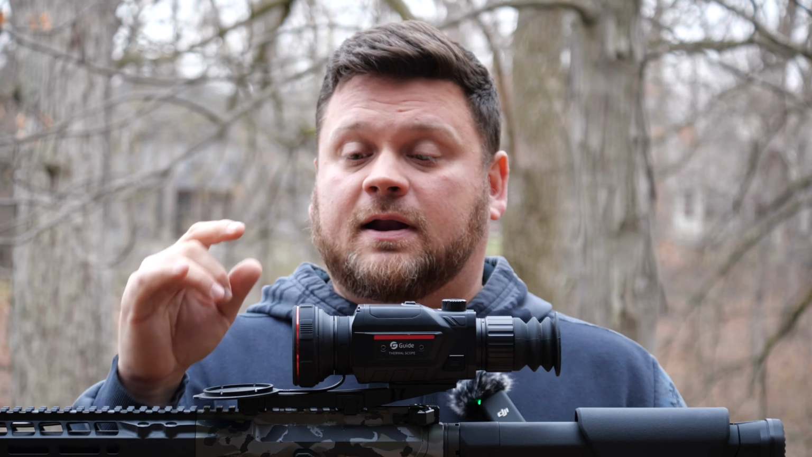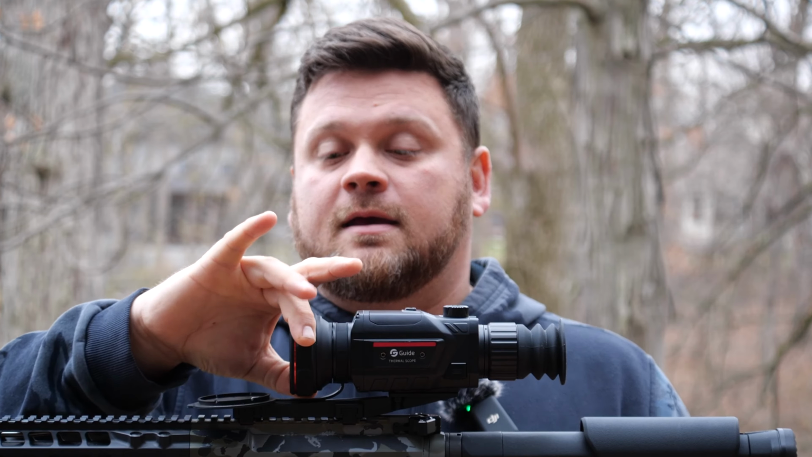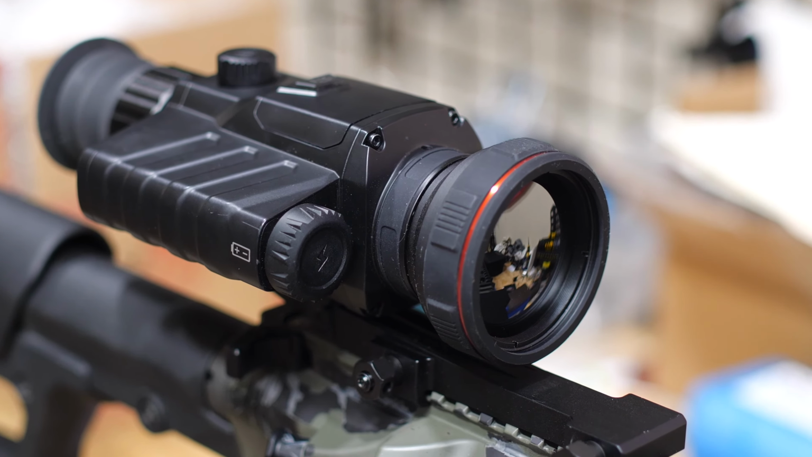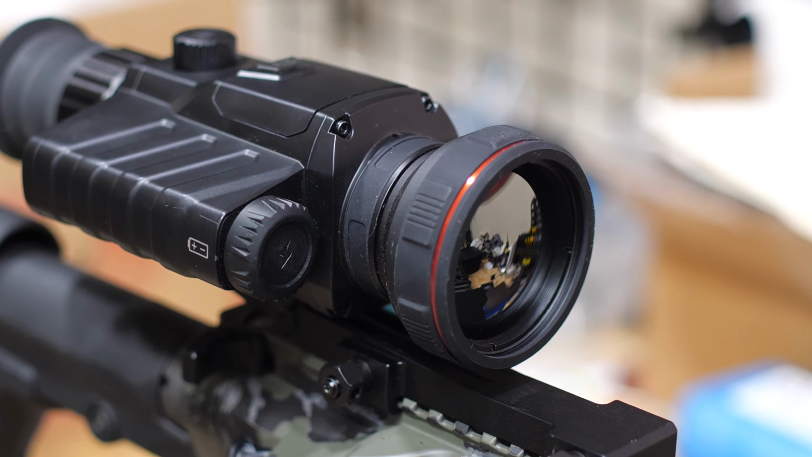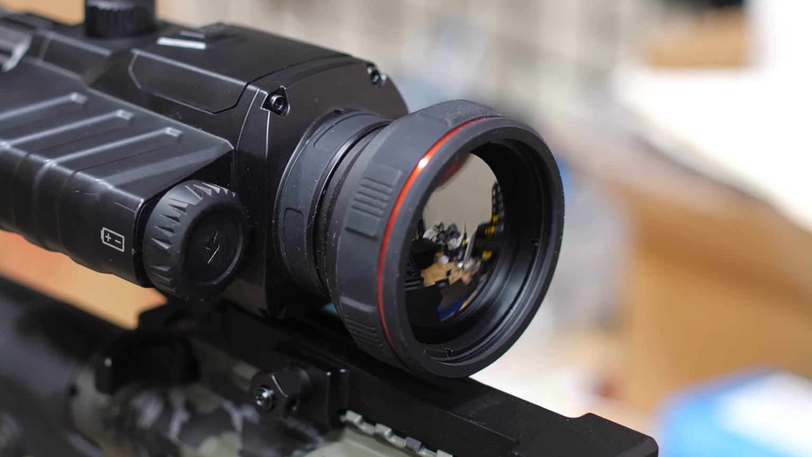The other thing that I thought I was going to hate was the fact that it has a front focal knob. And the XRF kind of has like an infinite parallax or focus, if you will. And so I really like that because no matter what I'm doing, I don't really have to mess with the focal part. So I thought I was going to hate this. But actually what I found was, man, I really liked it.